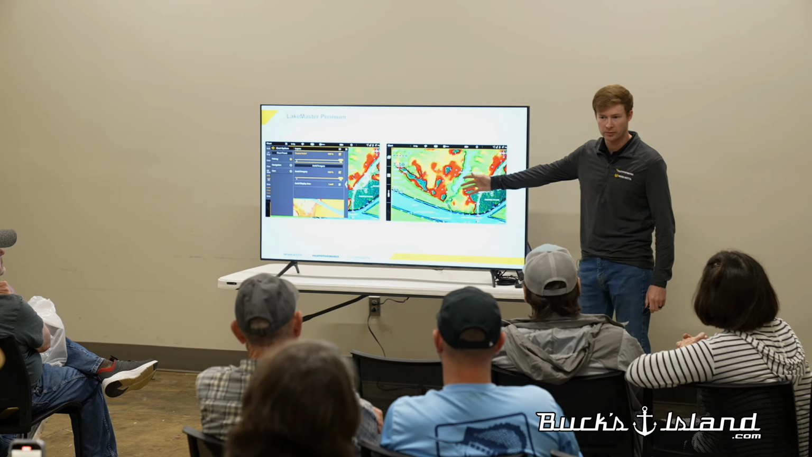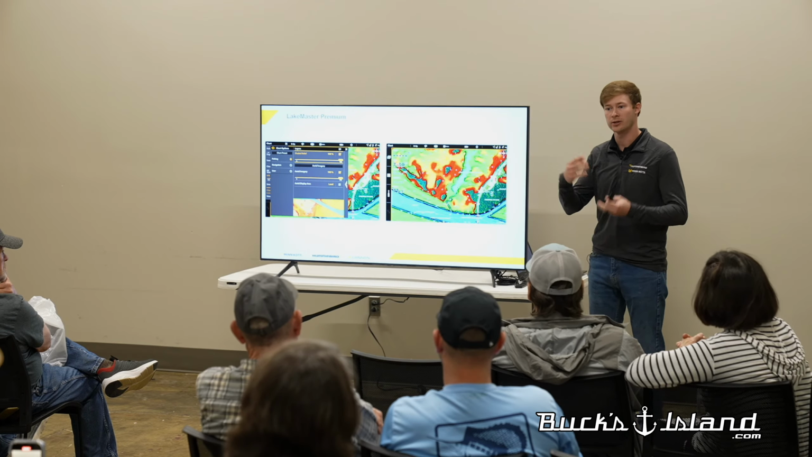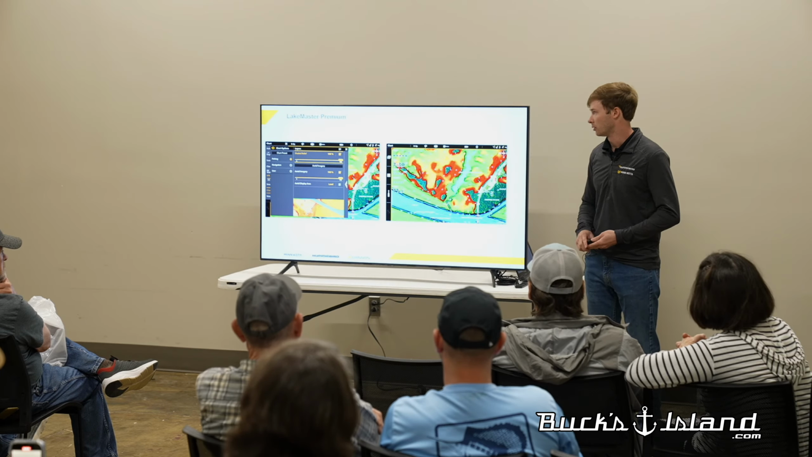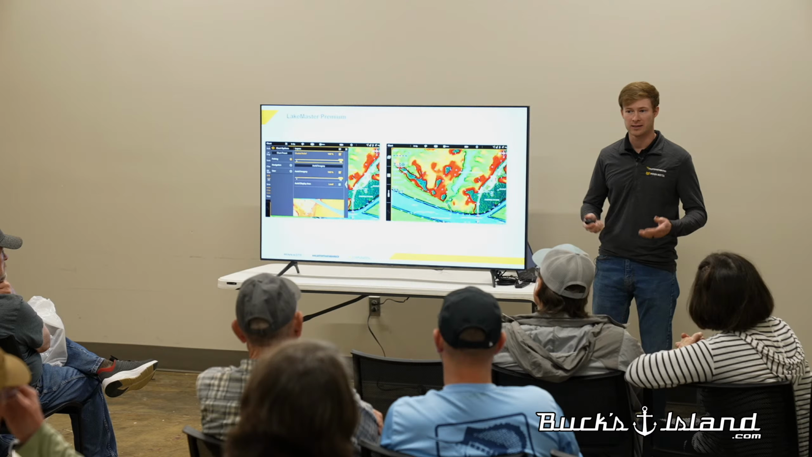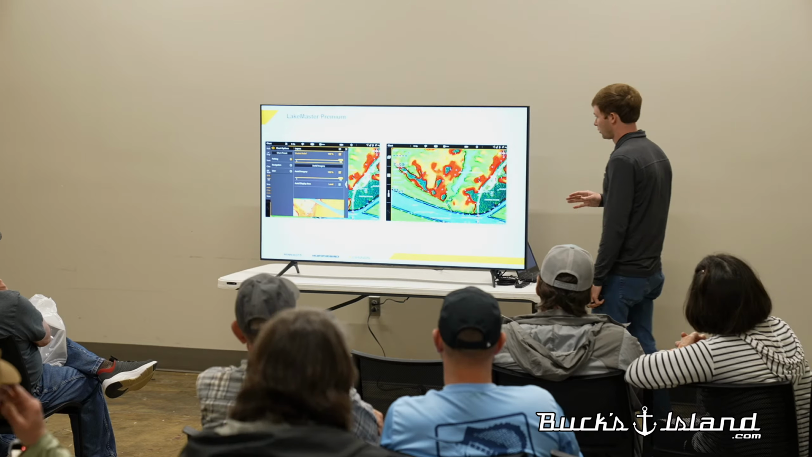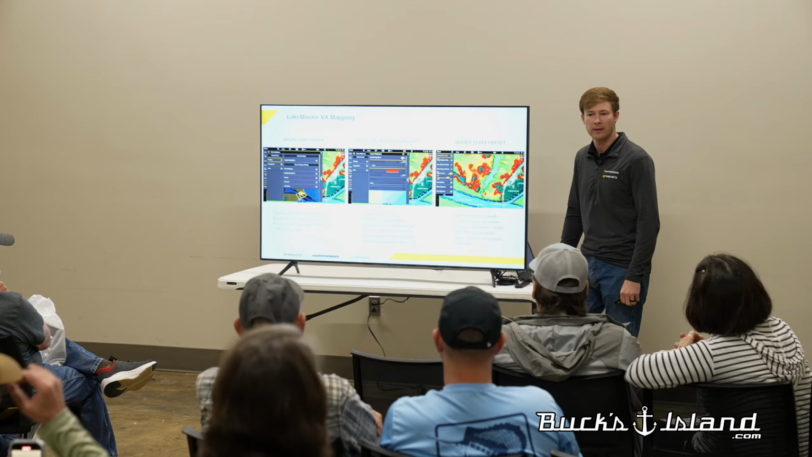This is very easy to read, as the red is shallow water, then it transitions to green, yellow, and light blue, and then dark blue. So it's just very easy for the eye to see and kind of pick up where your ledges and depressions are. However, if you don't want to do that, you can also just buy the regular one.